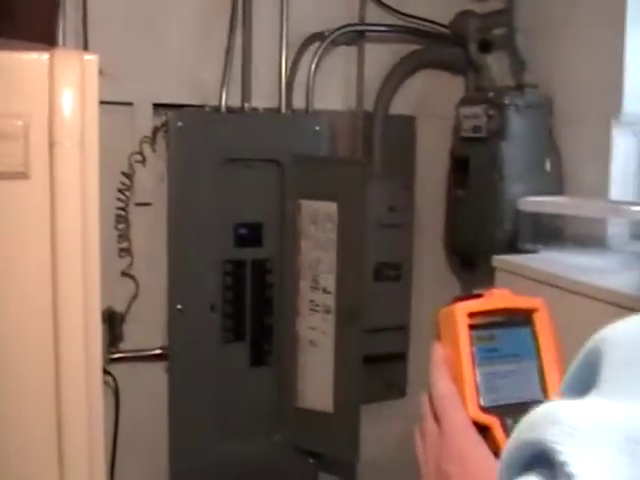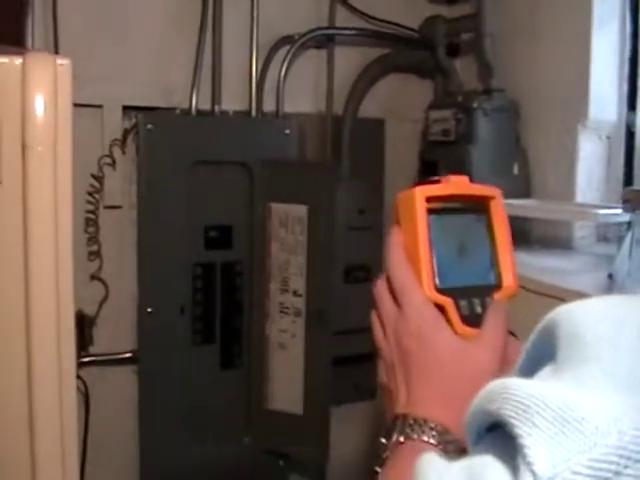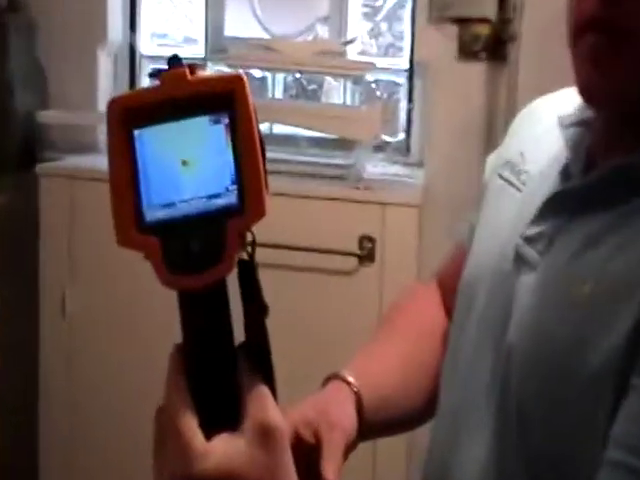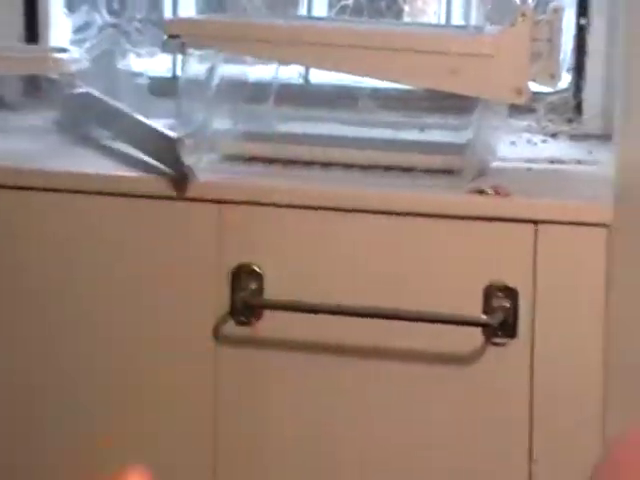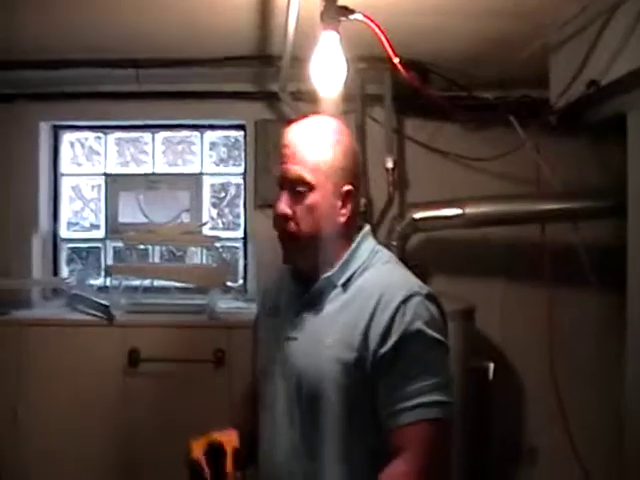and we see what we could find. And what I'm finding right now is that we have one breaker that's a little warm, and that's generally not a big problem, but it could be. And this is just basically a picture of what you would see on your report. We'll get a little bit farther into it when we open up the box and see what the problems are on the electrical. The next area we're going to do is this area.